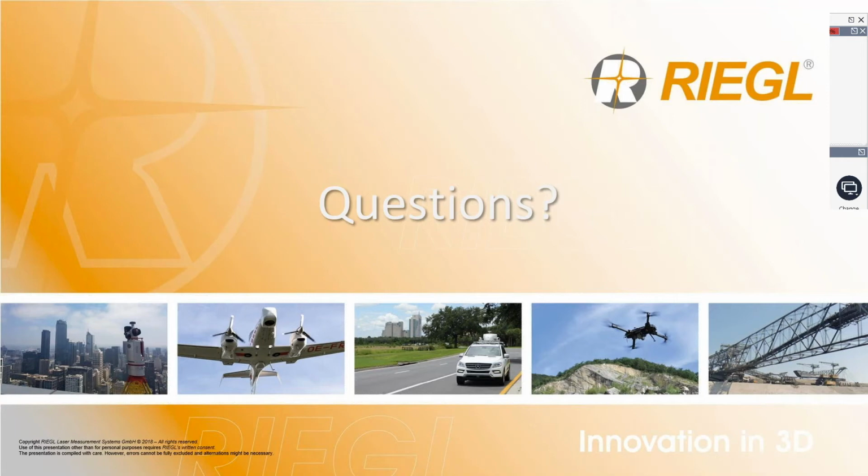So the advantage of the lithium-ion battery pack is it's a lot lighter for the same punch.